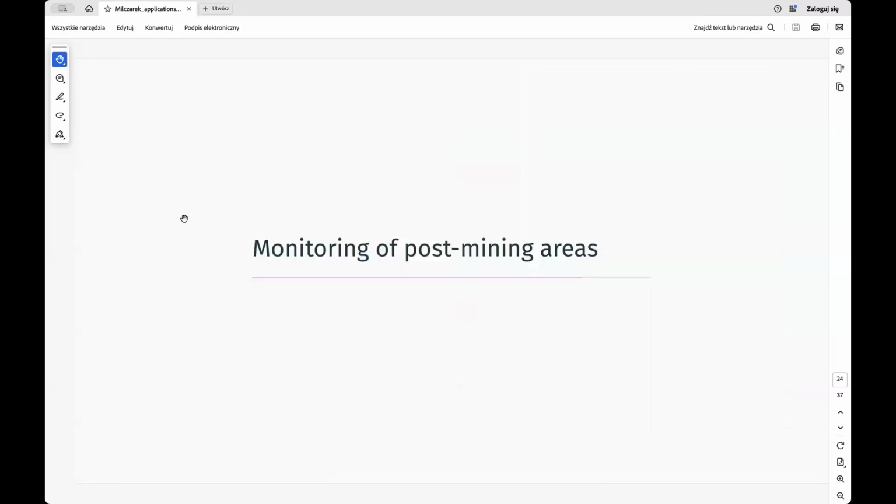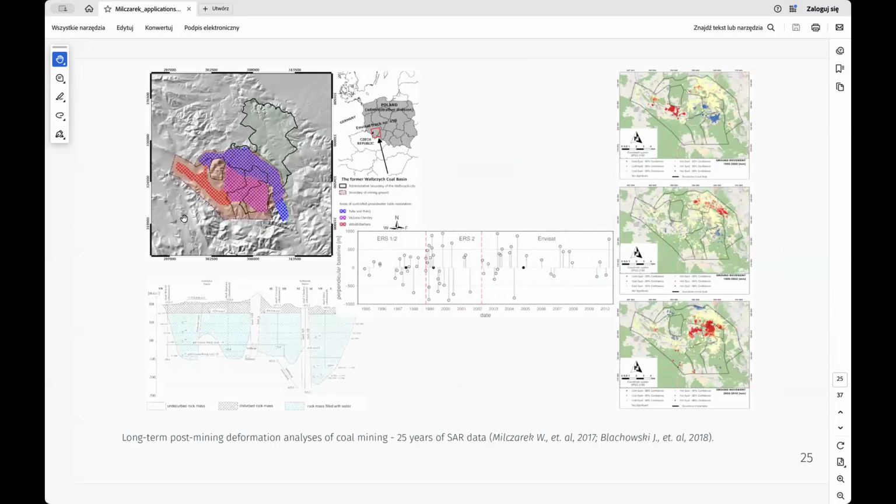Next example will be very interesting and very important, not only in Poland, but also in entire Europe. We have what we call post-mining areas. The phenomenon of post-mining deformation is mostly related to the reconstruction of aquifers in the post-mining period.